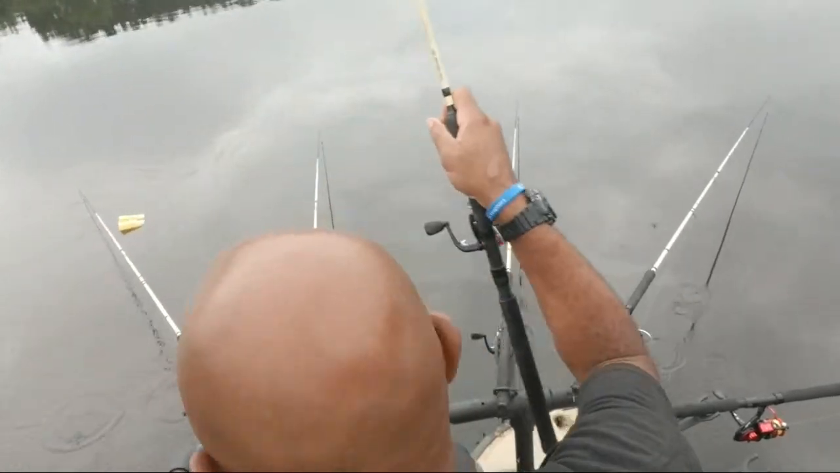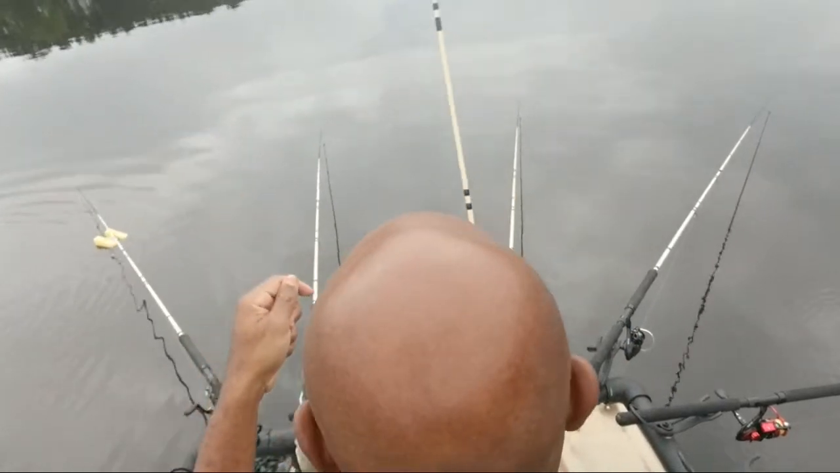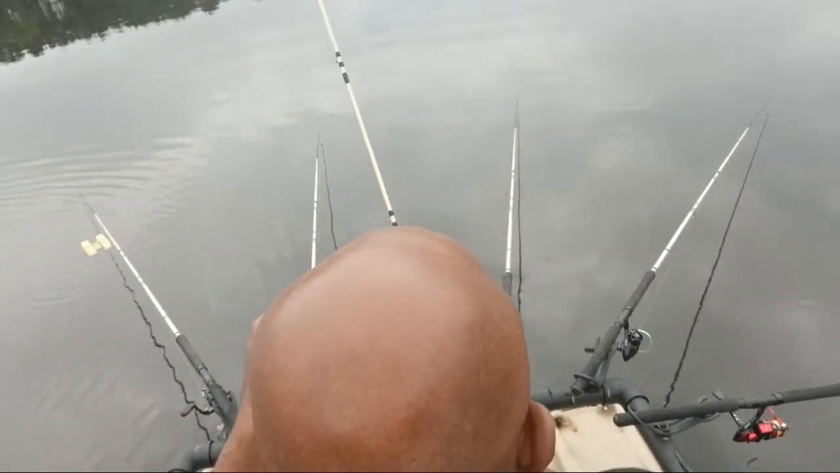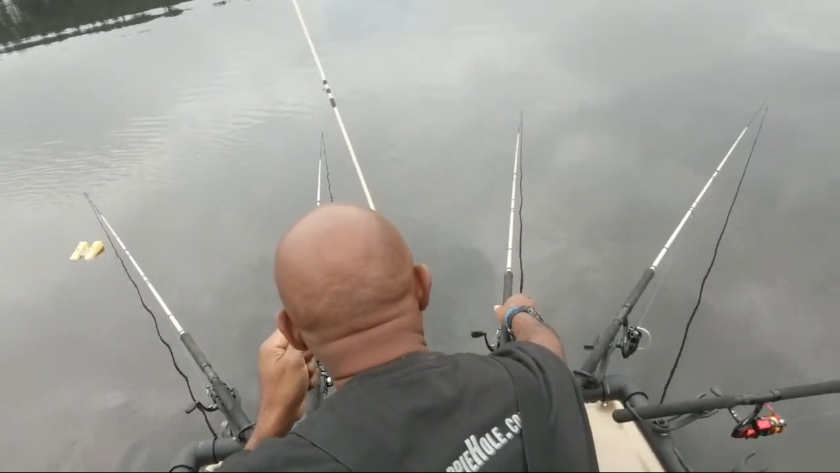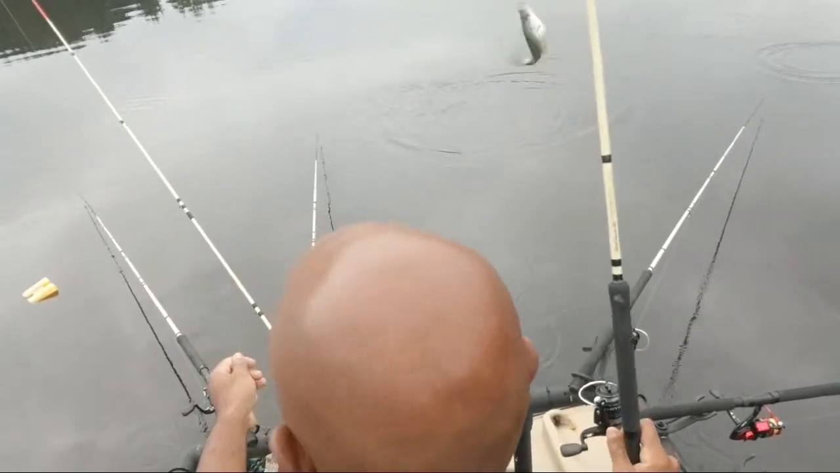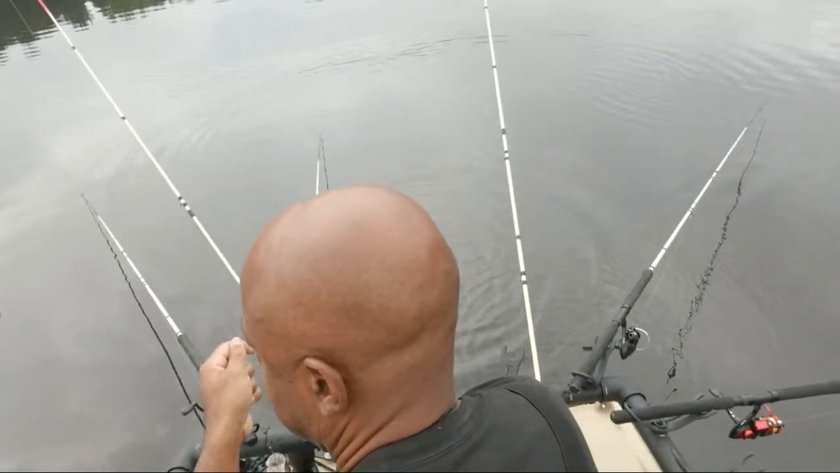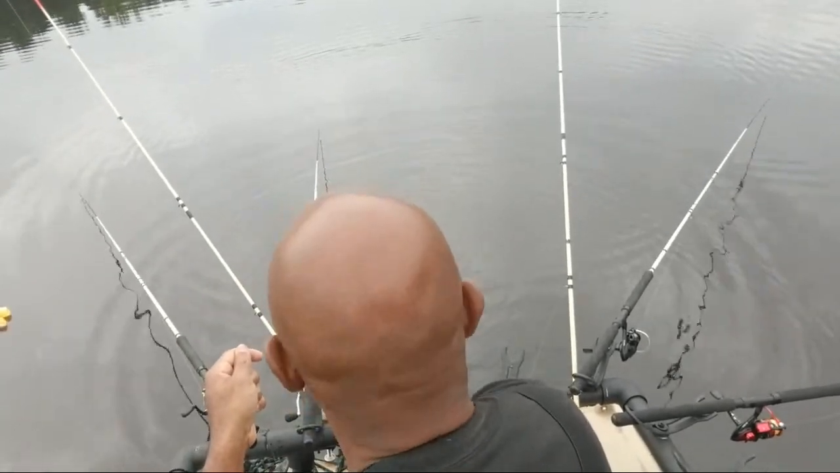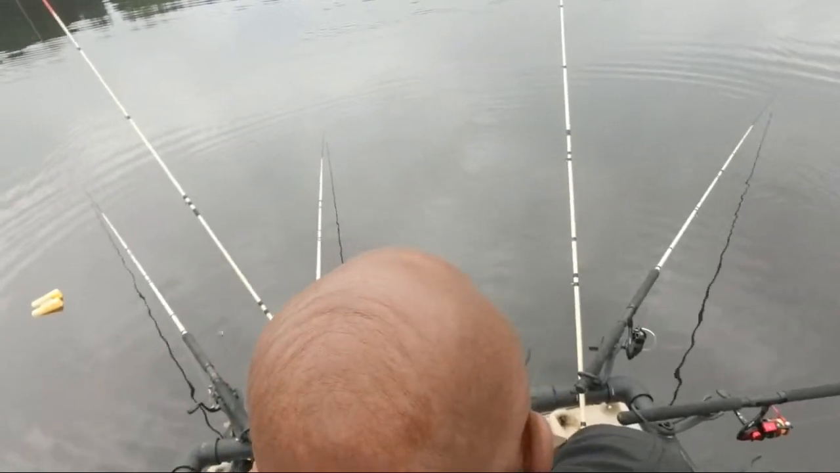The bites are kind of subtle. Yank! The bites are subtle. They're not big bites. Yank! Because we're releasing, so we don't have to worry about it.